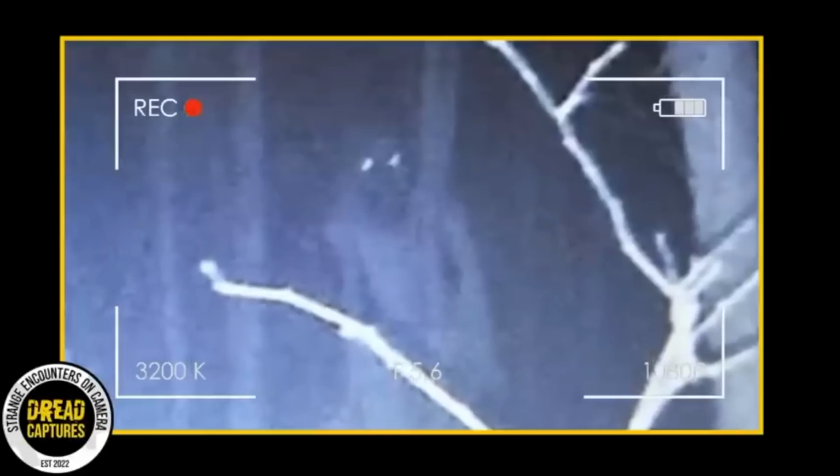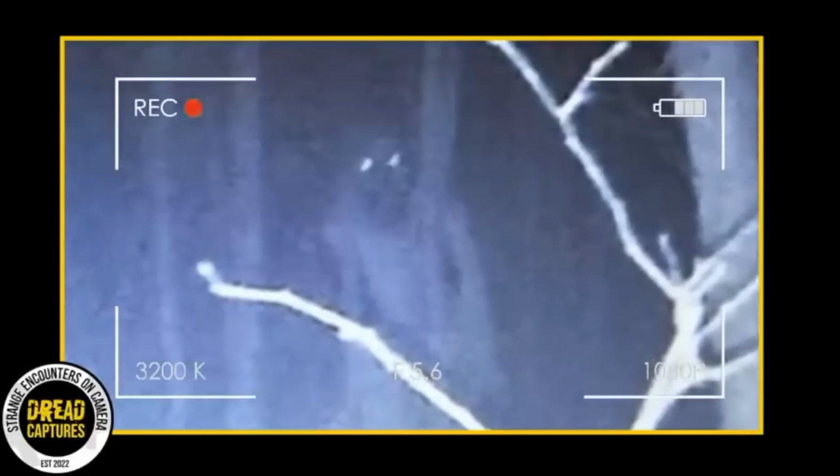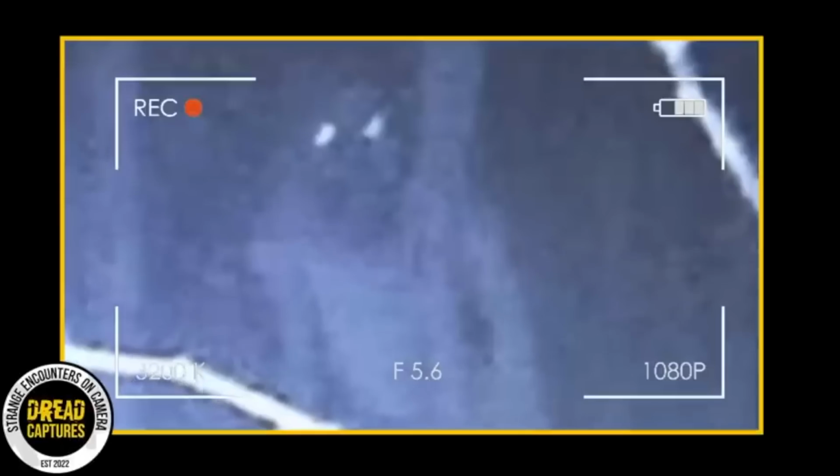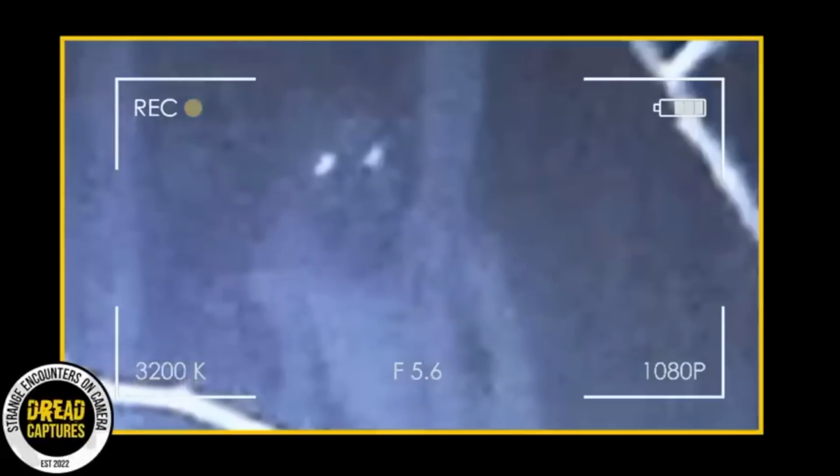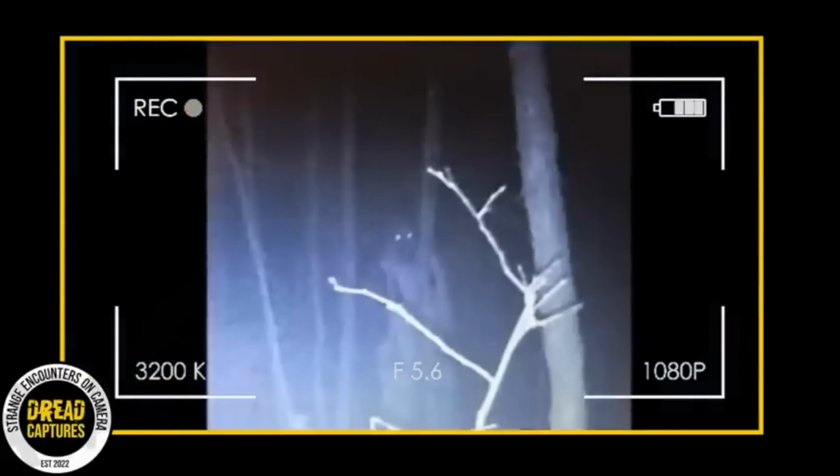And the guy who owns the camera lives in the middle of nowhere. He doesn't have any neighbors and says there shouldn't have been anyone in the woods, not even an illegal hunter, and especially not at night. So with that logic, if it's not human, well, what is it?